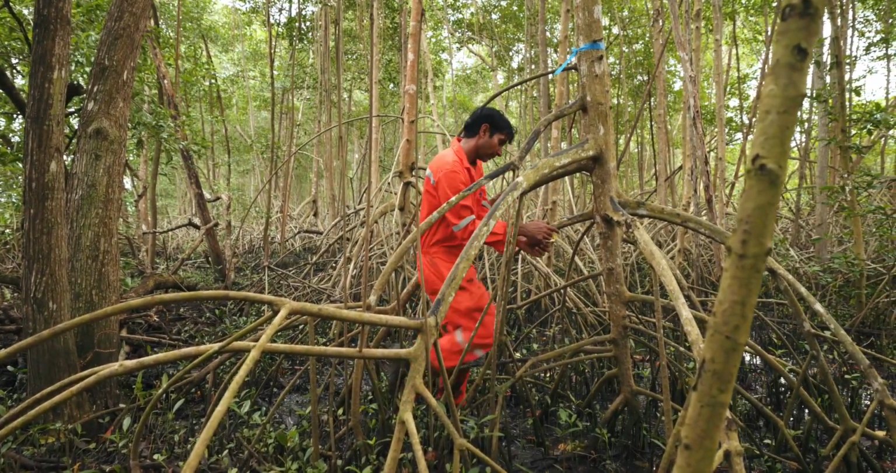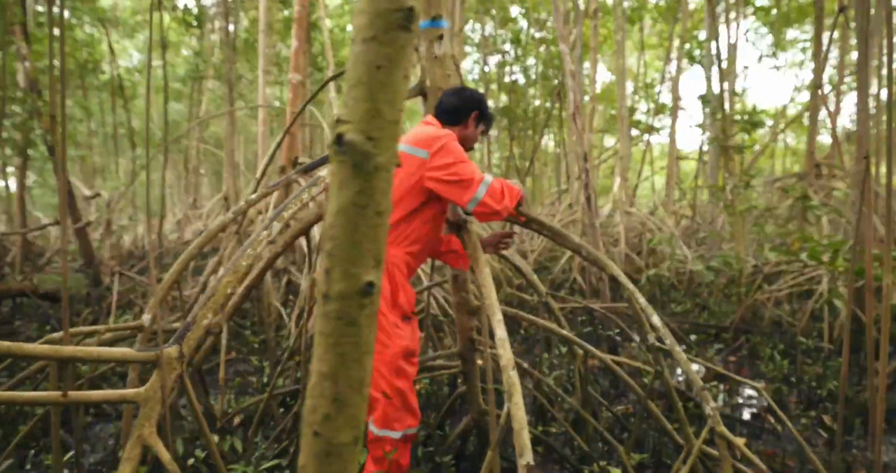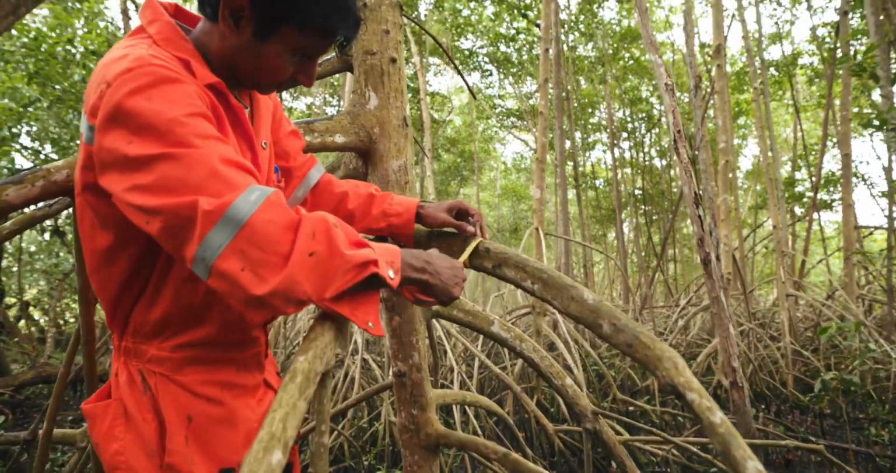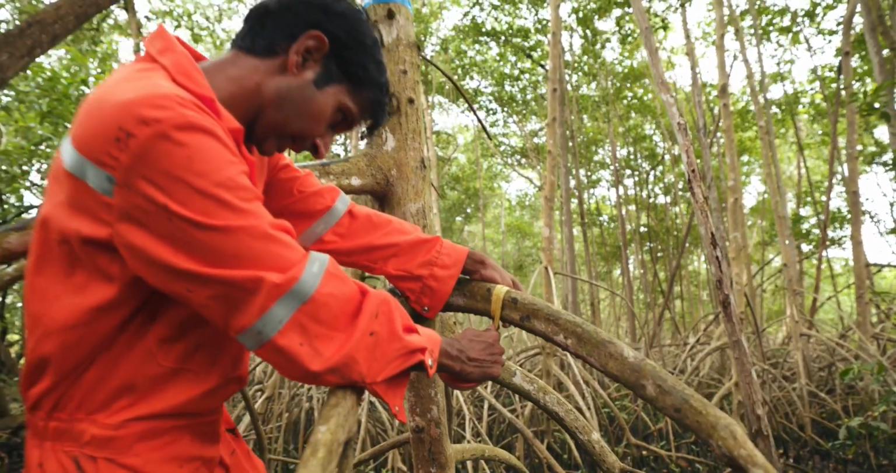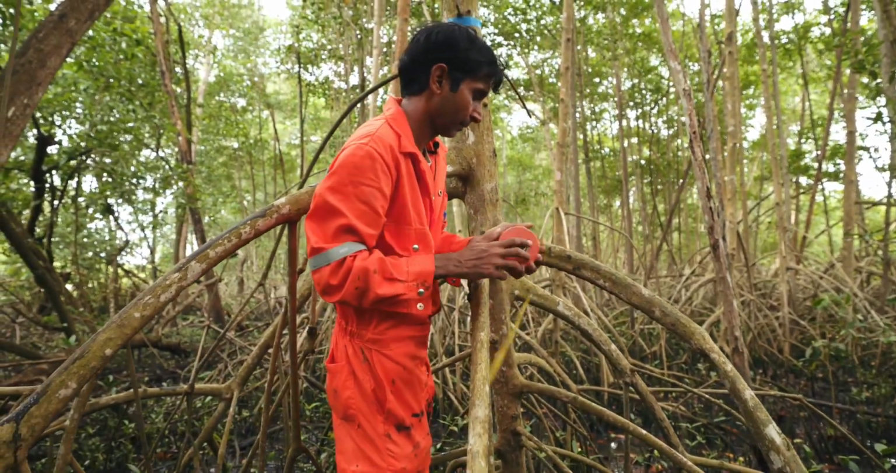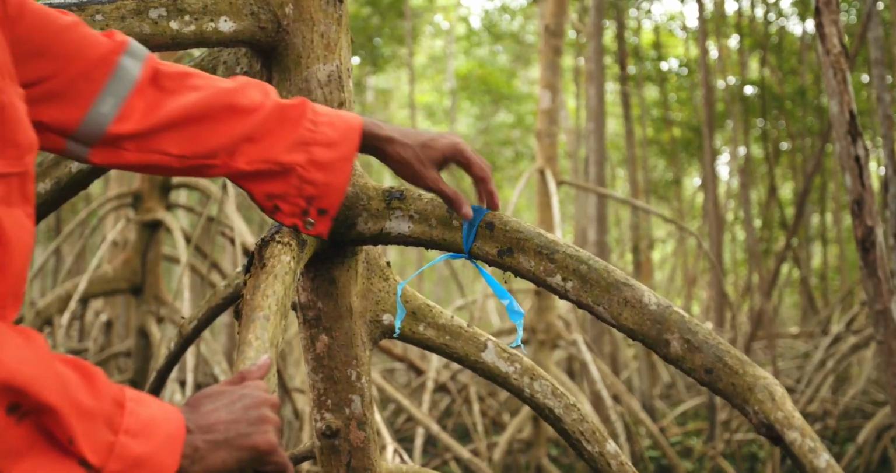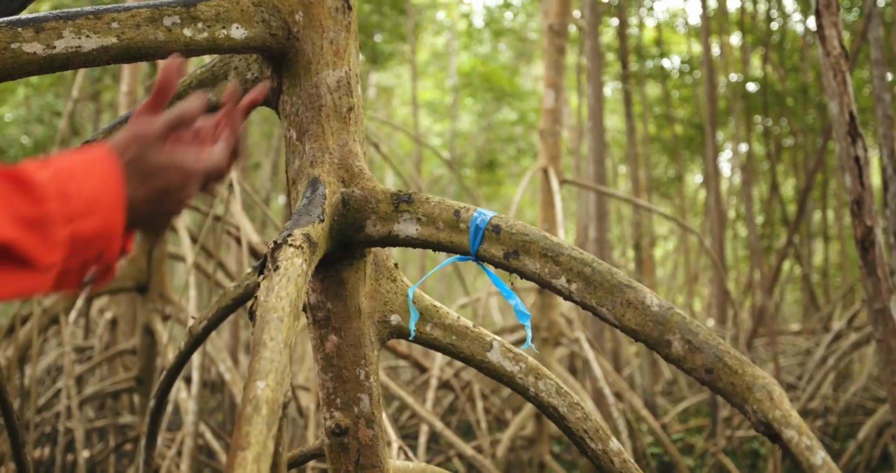So I'm going to do this root over here. This root has a diameter of 5.2 centimeters. And you can do multiple locations, and you can just mark them with the flagging tape and take the measurements.